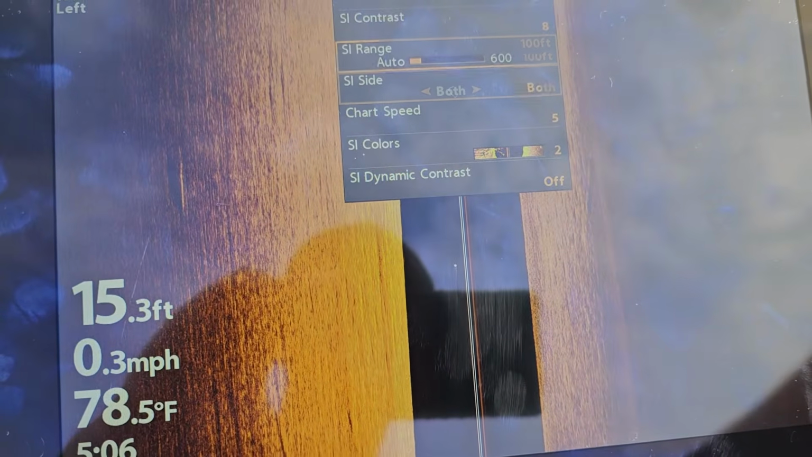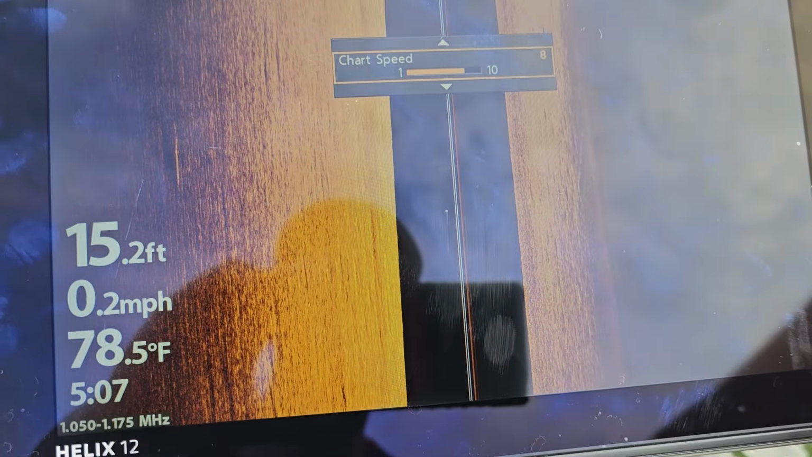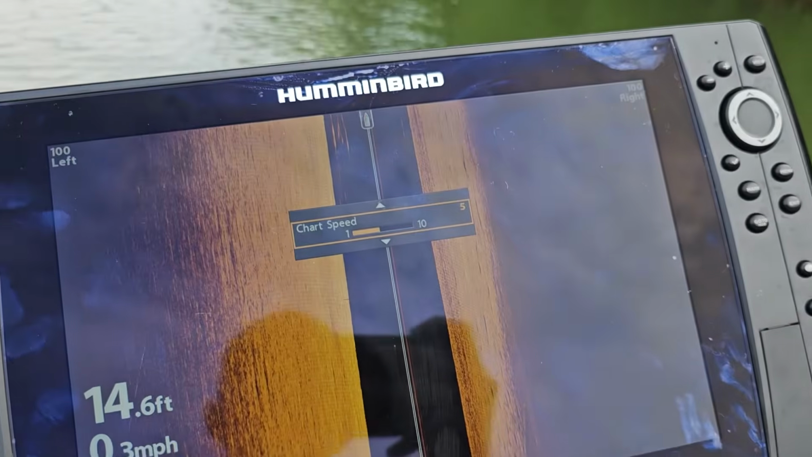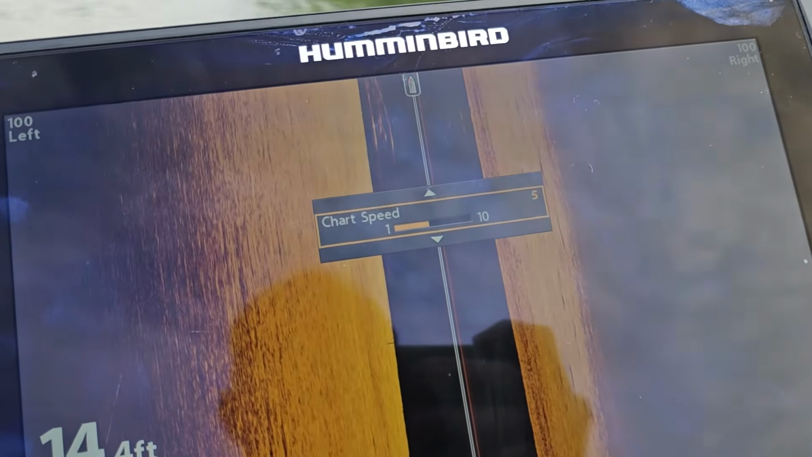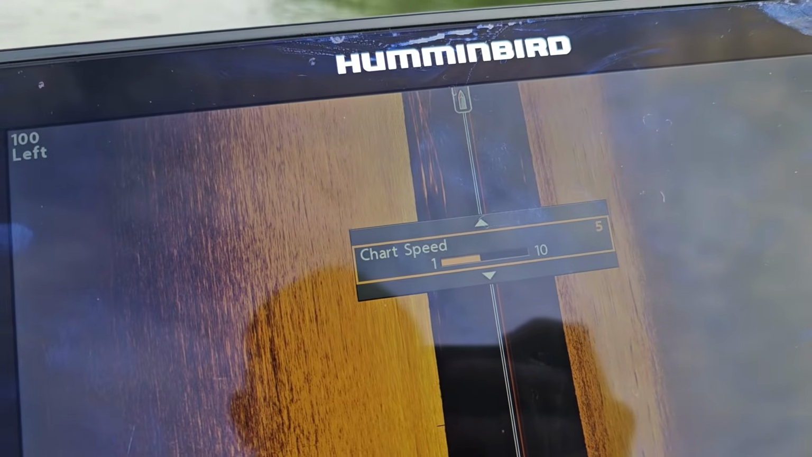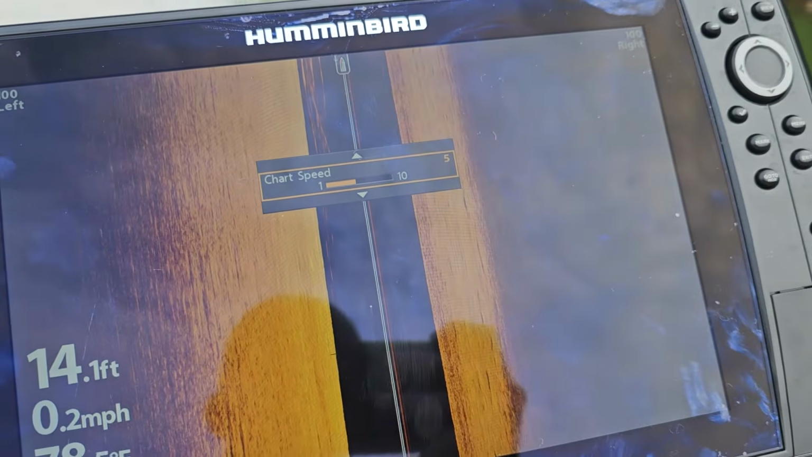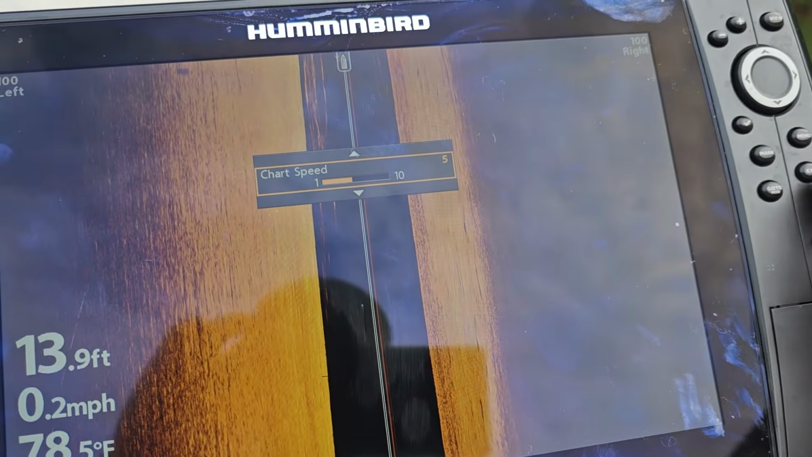And then 5 on your chart speed. You can bump your chart speed up if you want, or bump it down. Now your chart speed is how fast that thing's pinging and then reading on your unit down there. Here, look, we're coming over a tree right now. No, it just depends. That may be, no, yeah, that's a tree coming out here. But, so those are what I've got my side scan set up on.